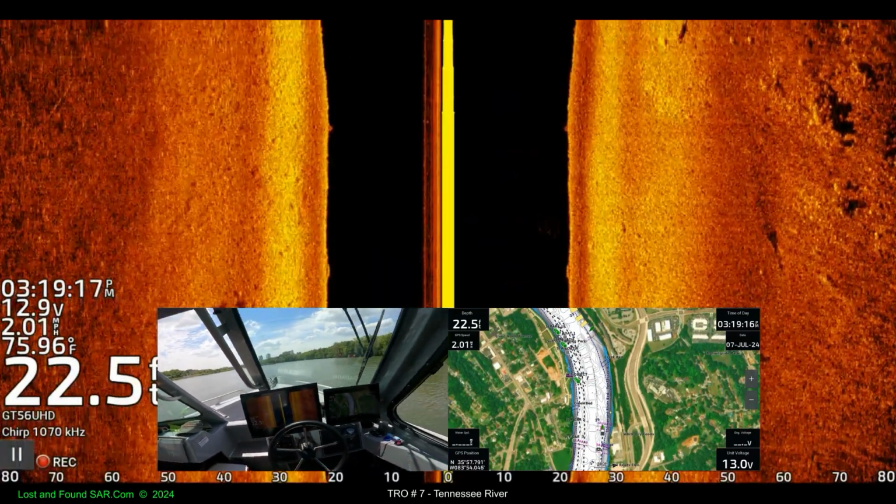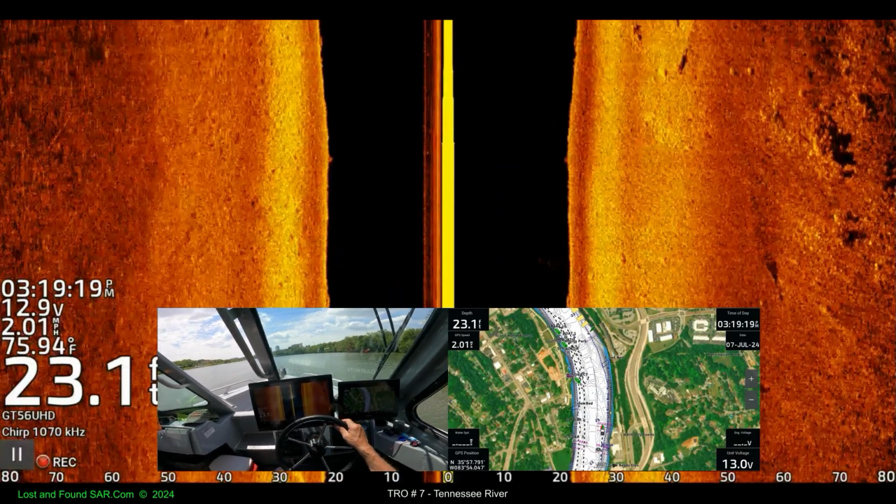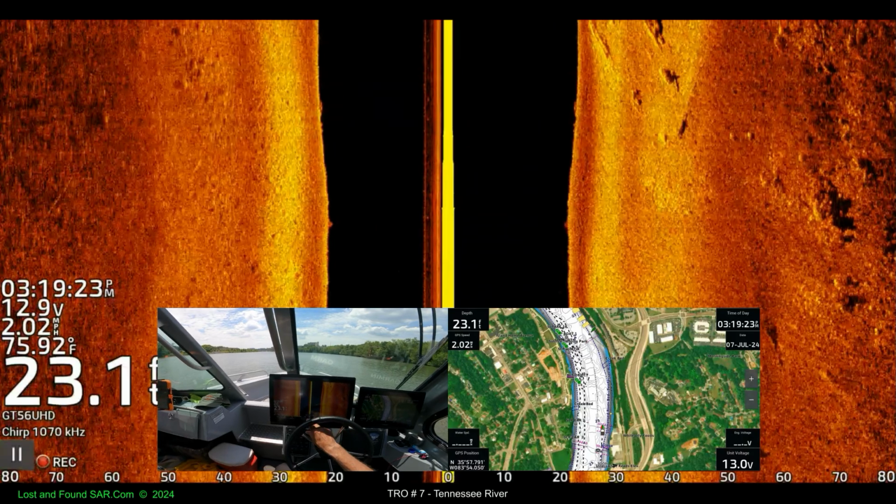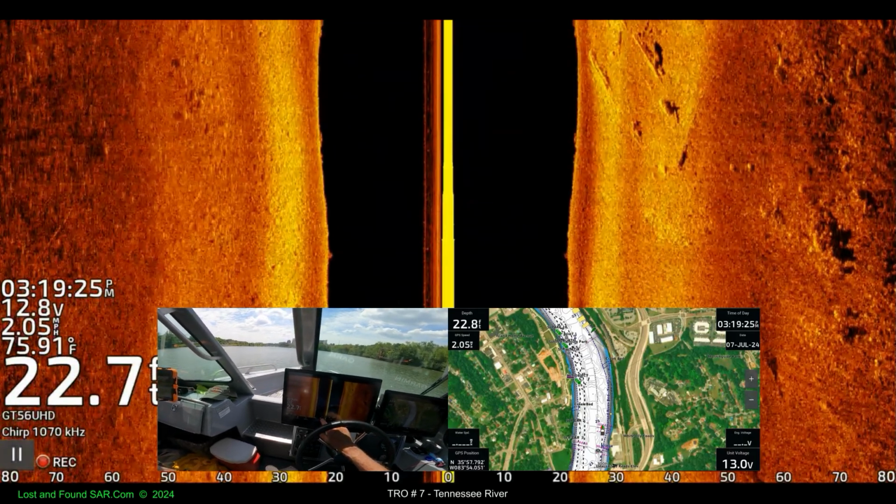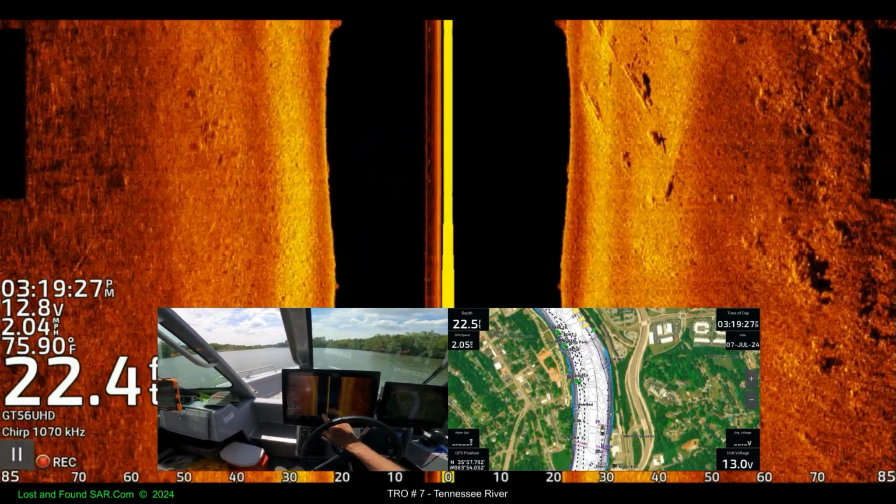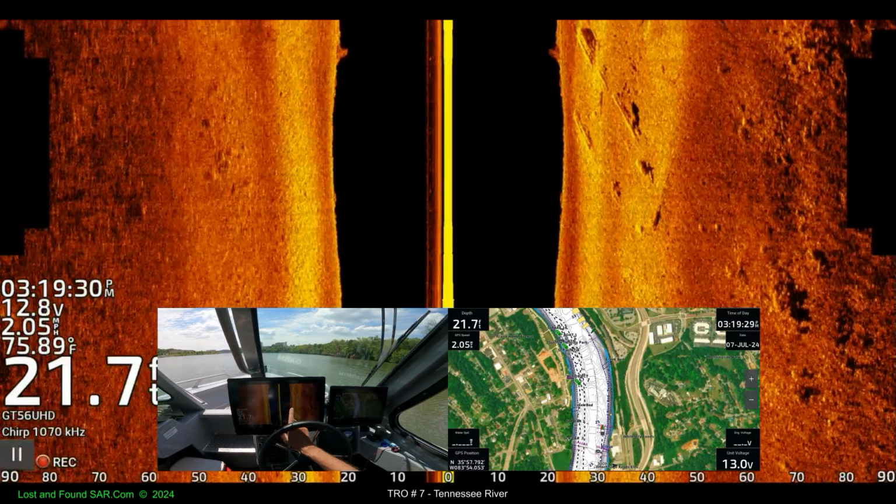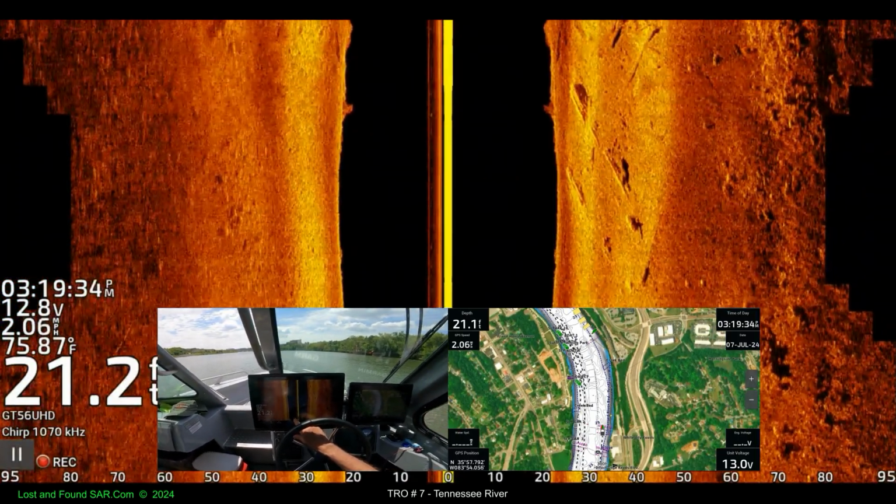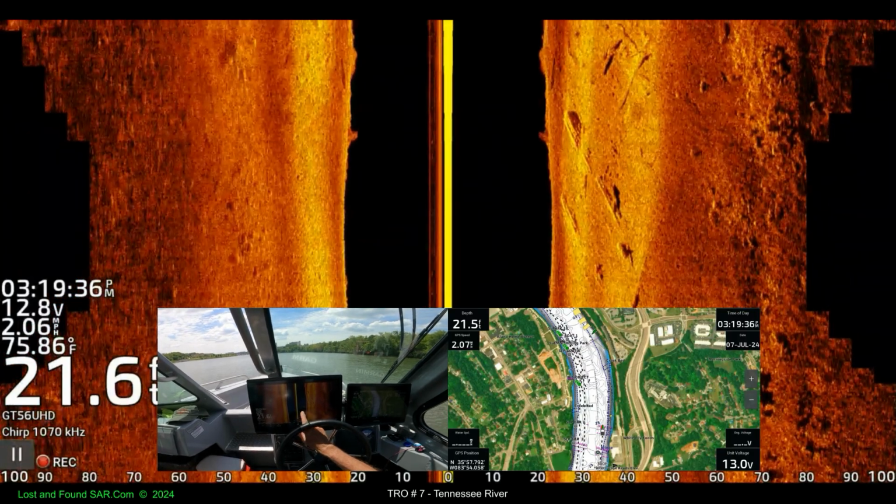Well, there's a lot of ground doing that. At 90, see right there? See how far we're getting to shore? When you go 85, see now we're bringing that pillar in. That pillar's coming into view. I prefer that.